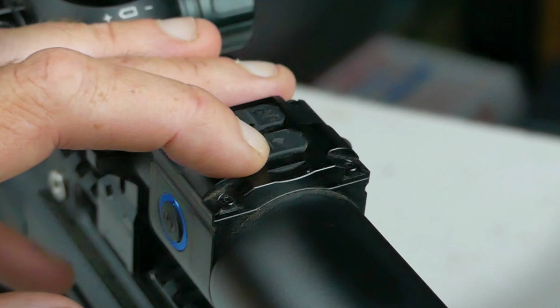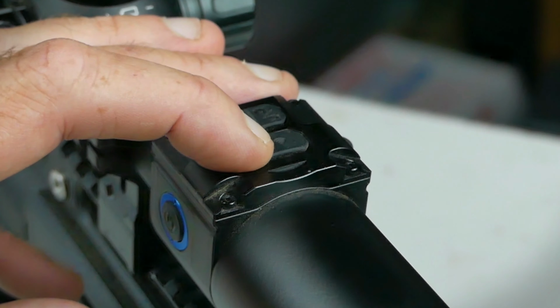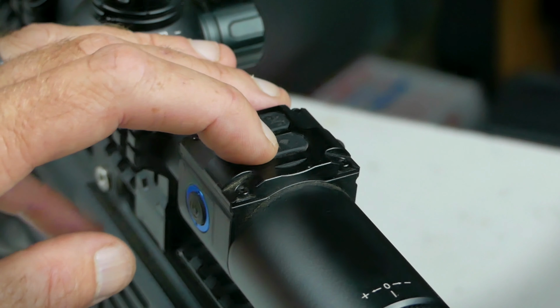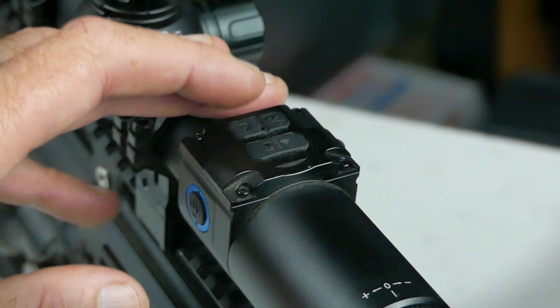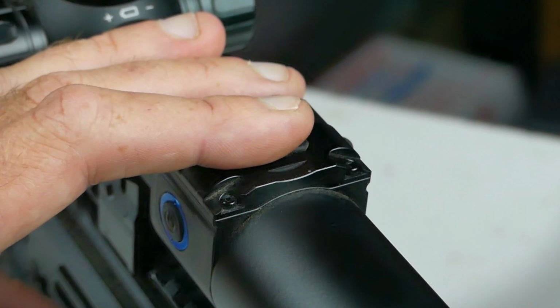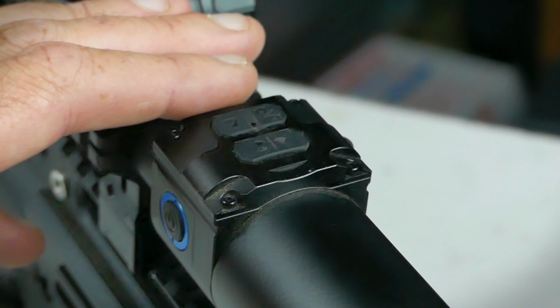The rear left button back here is for your rangefinder. You're going to click that once and that's going to show you your range, and then you click it again and it's going to give you the correct holdover. You're going to see an X on the crosshairs where you're going to hold over, and that's going to be dependent on the parameters that you set up for your rifle.